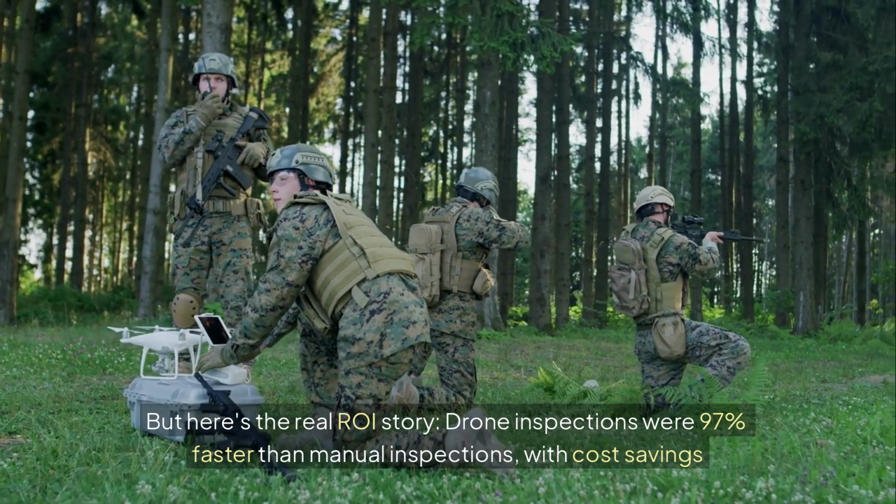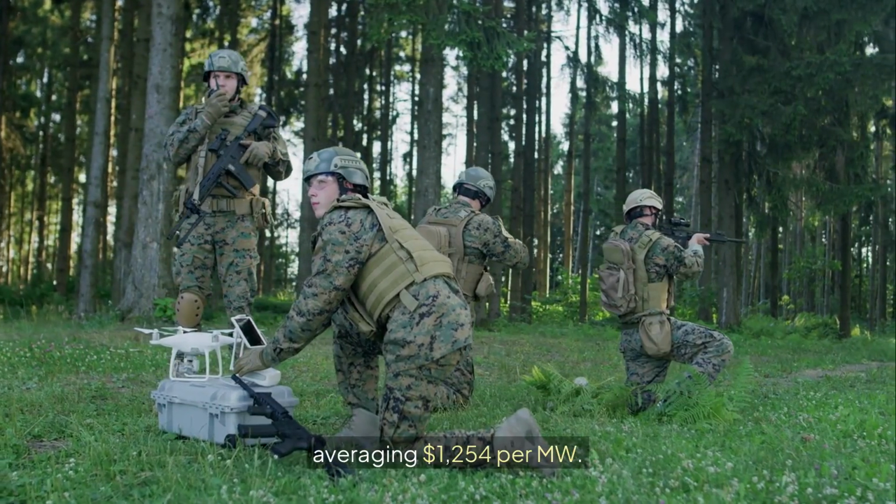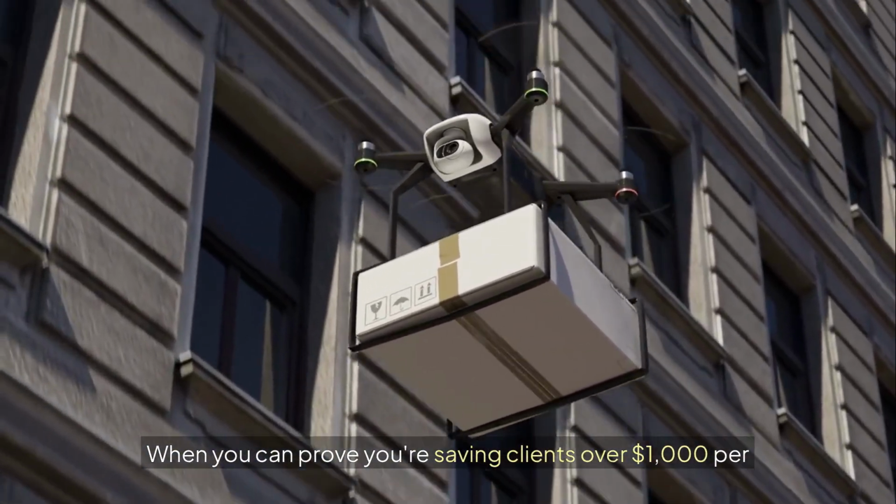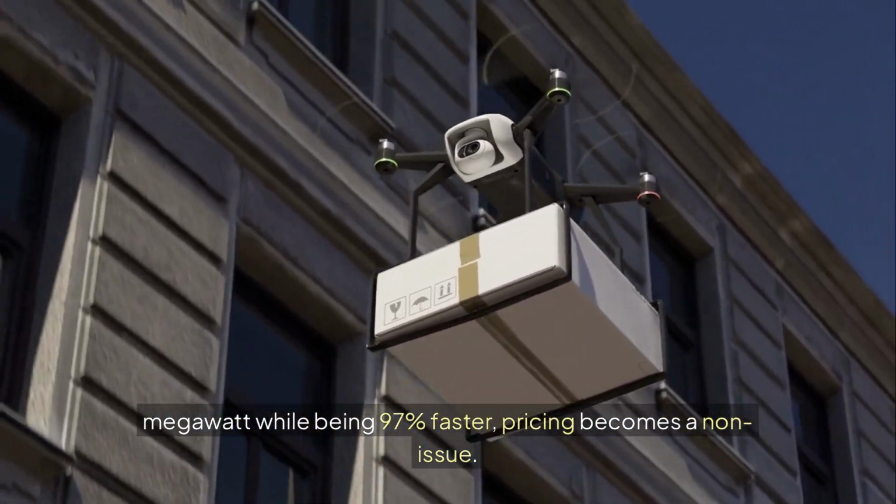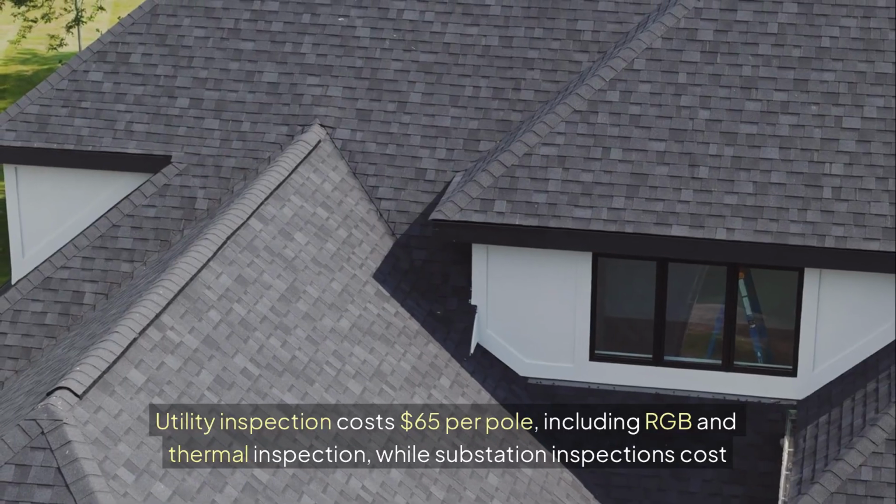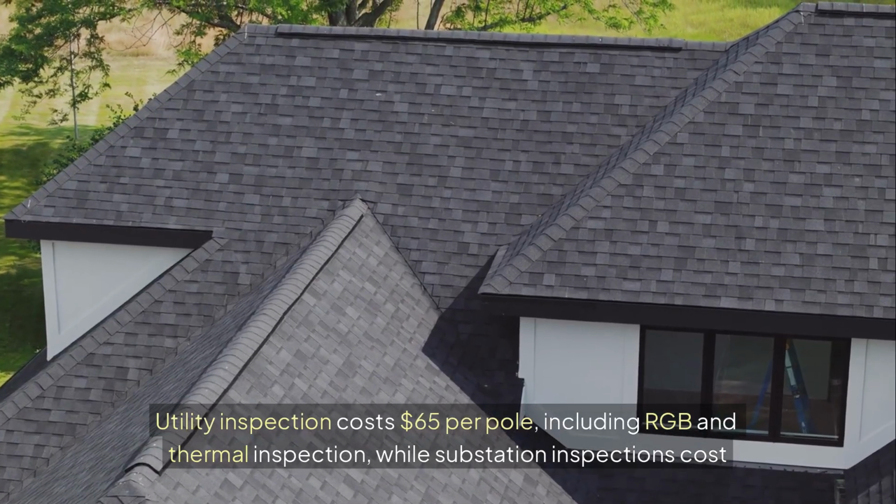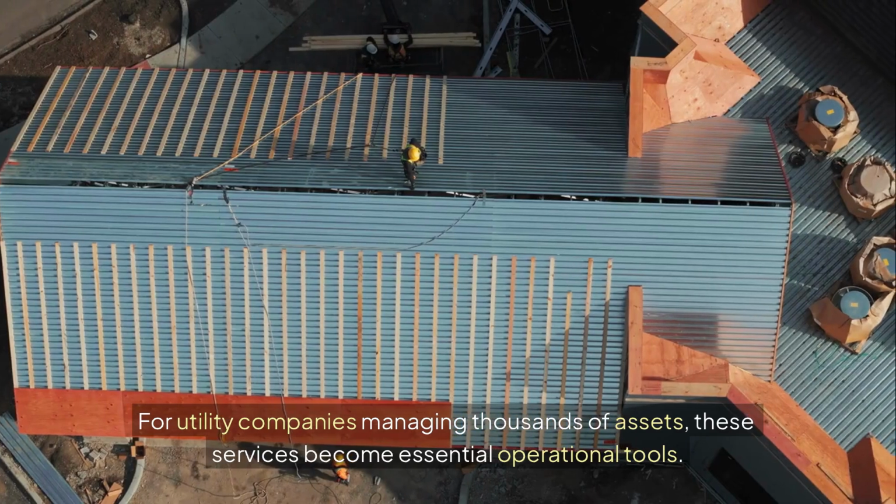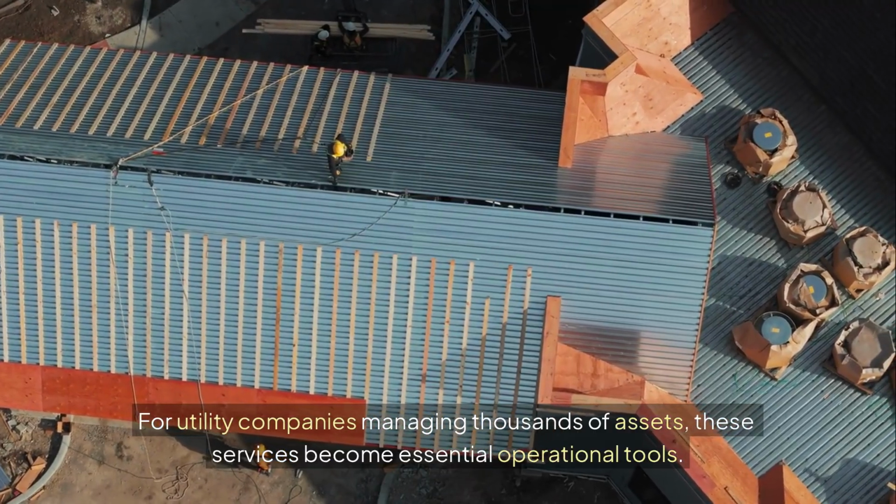Drone inspections were 97% faster than manual inspections, with cost savings averaging $1,254 per megawatt. When you can prove you're saving clients over $1,000 per megawatt while being 97% faster, pricing becomes a non-issue. Industrial inspections. The high-value market utility inspection costs $65 per pole, including RGB and thermal inspection, while substation inspections cost $120 per acre. For utility companies managing thousands of assets, these services become essential operational tools.